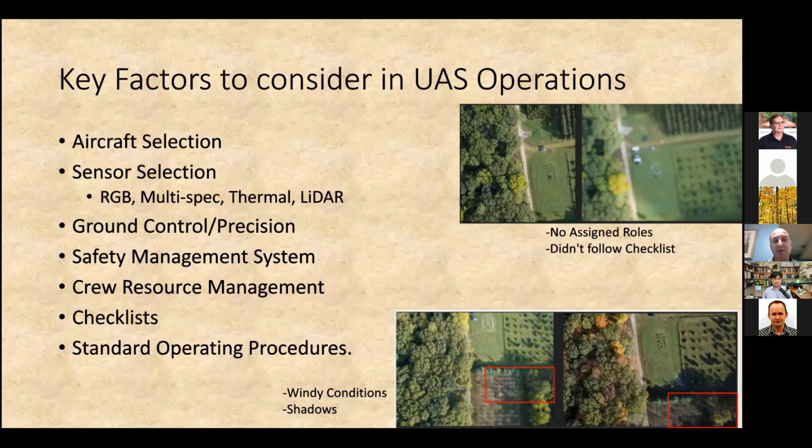But just know that when you're flying a multispectral sensor such as the RedEdge or the Ultra, they have a very narrow field of view. So your flight lines are going to be very, very close together. And if you're flying that with a fixed wing, that means that you're going to have to account for the turn radius of that aircraft. So these are just all little things to consider.